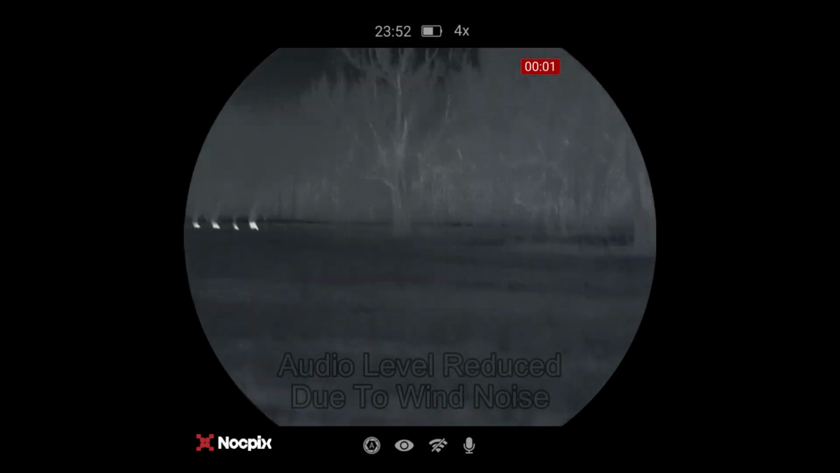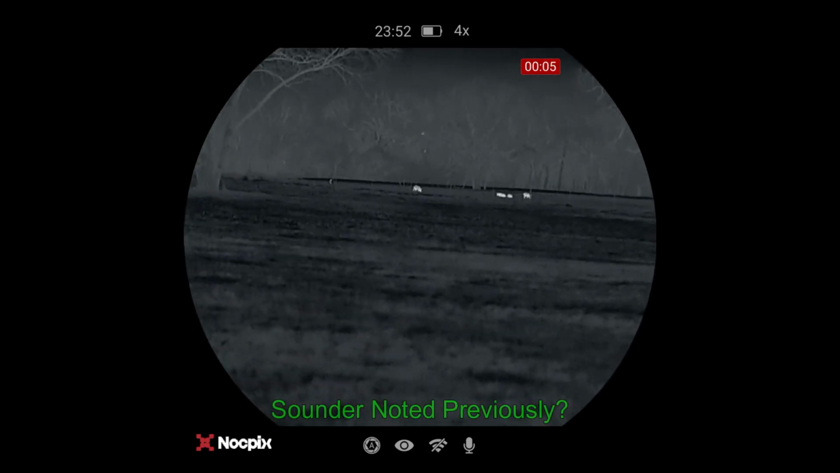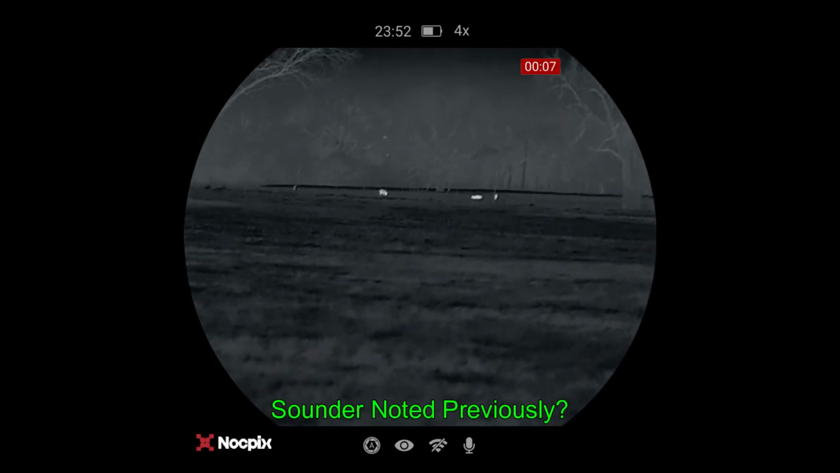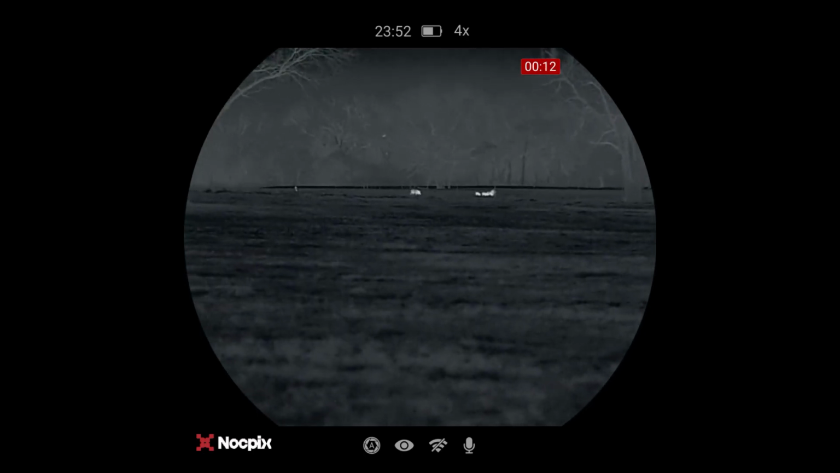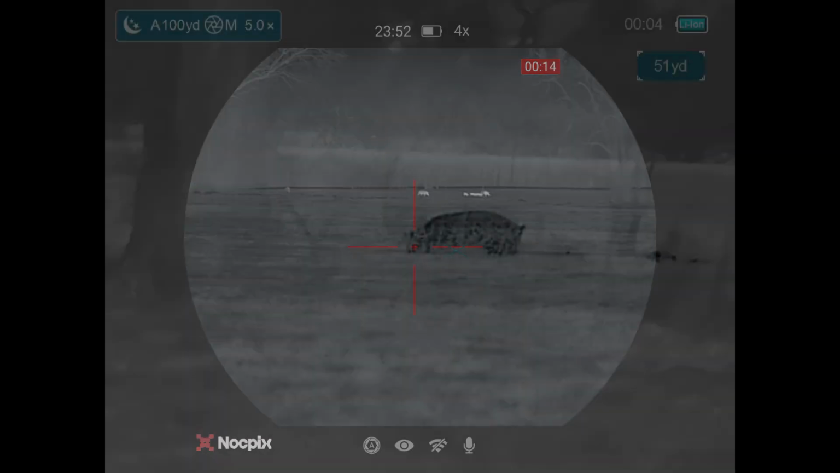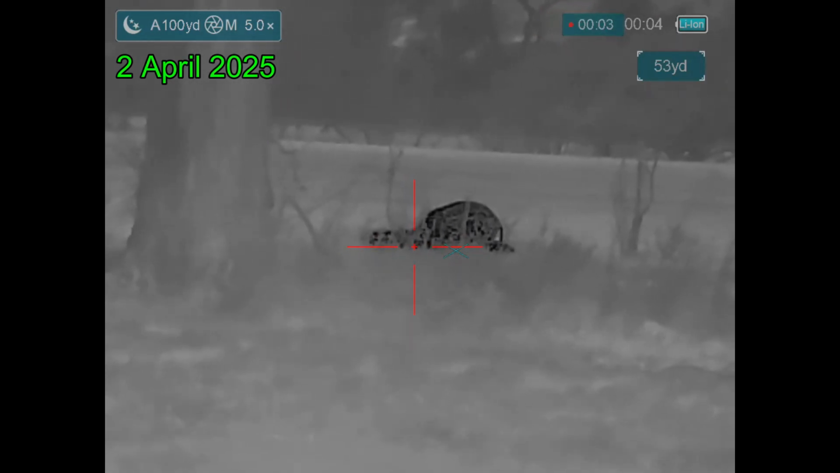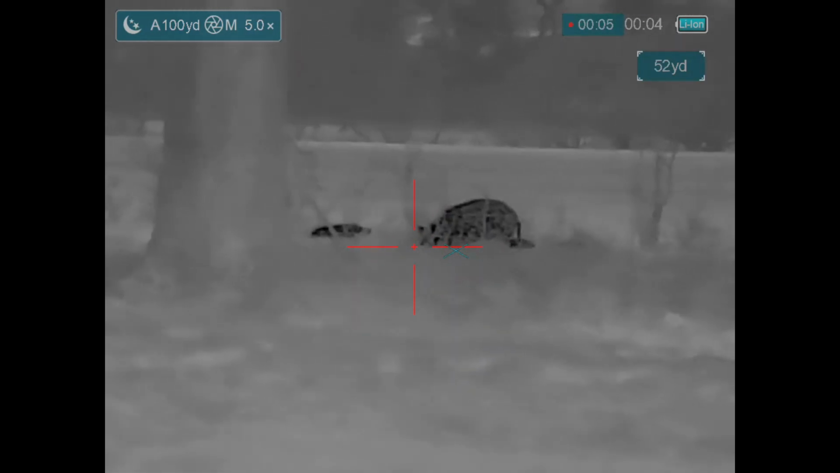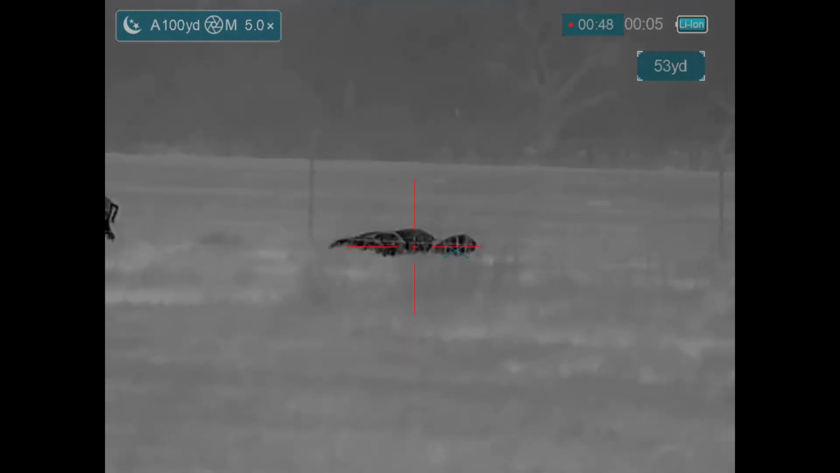That's a critical factor. And here comes a sounder. This looks like the sounder that I saw a few nights prior on the other side of the property, except now this is on the neighbor's land. As these were the only hogs we were seeing, Ben and I decided to mirror the sounder, given that the wind was blowing towards us. We weren't worried about being smelled. It was awfully dark. We weren't going to be seen.